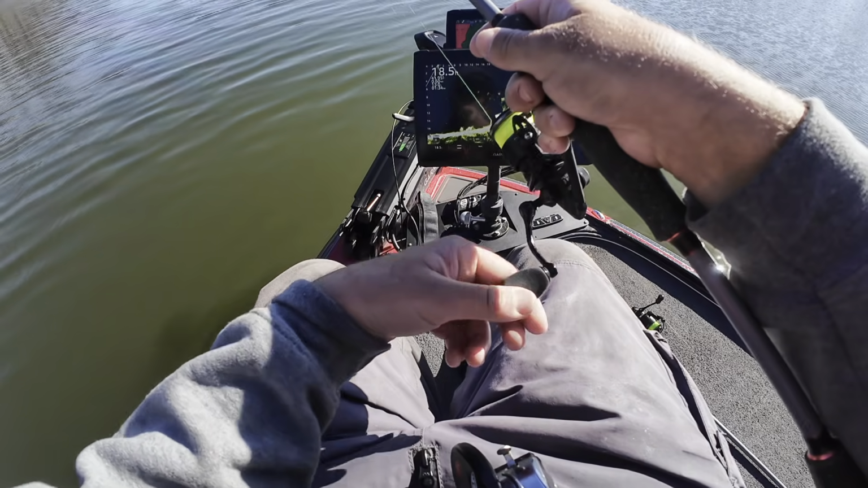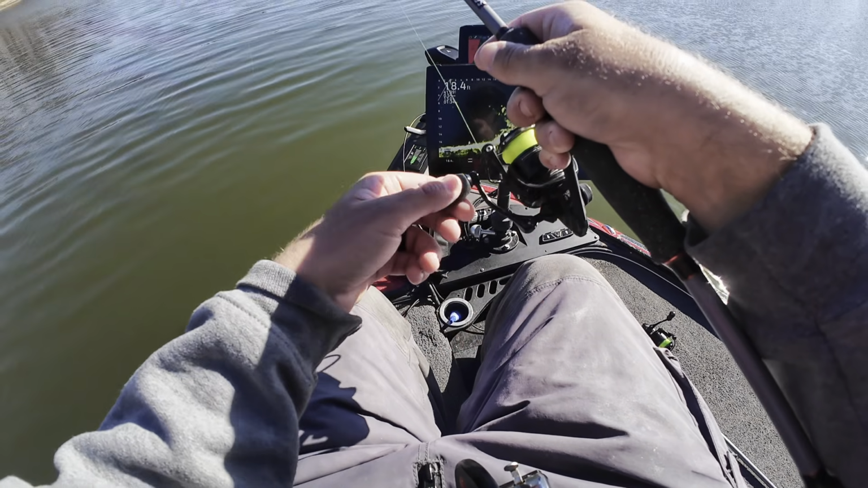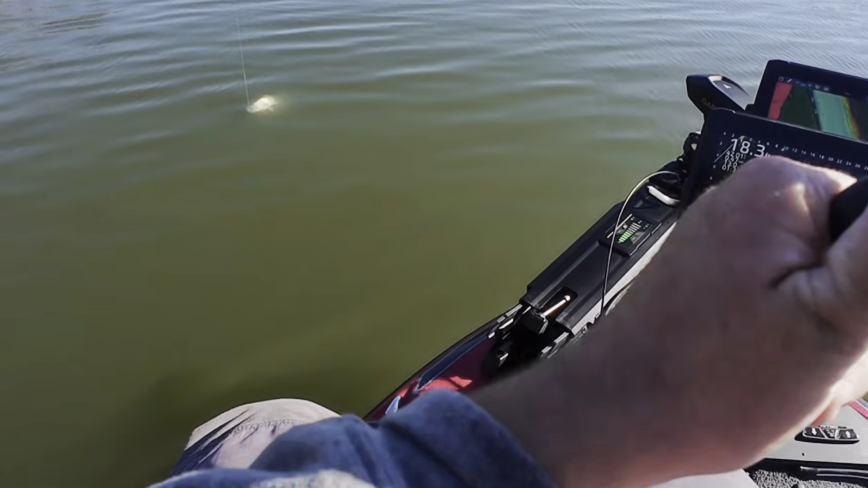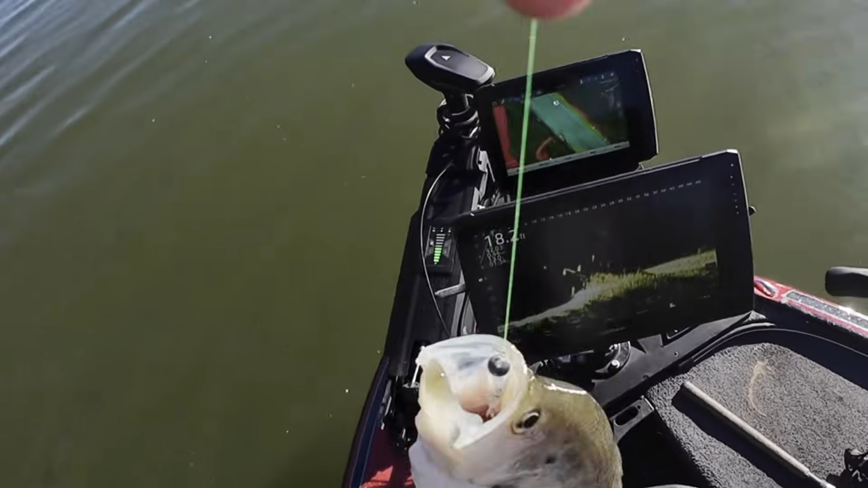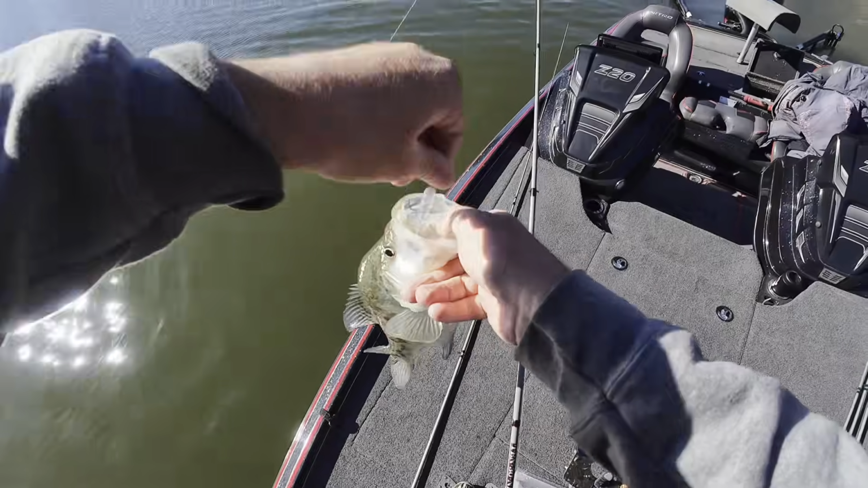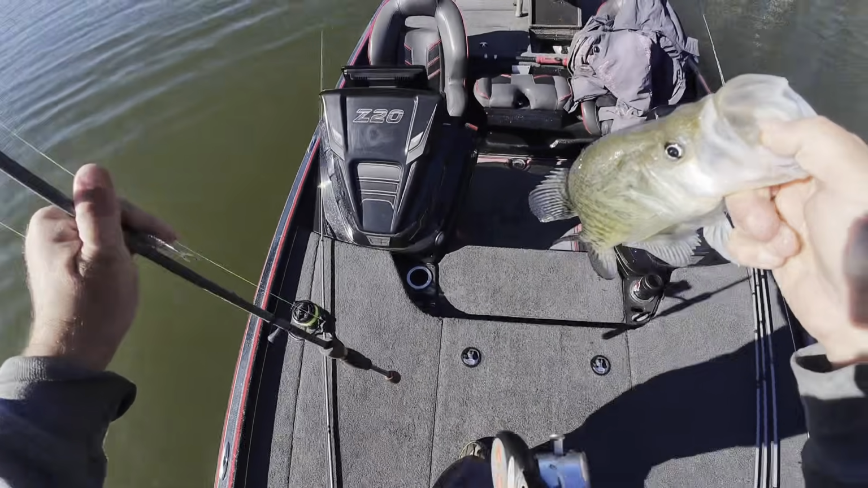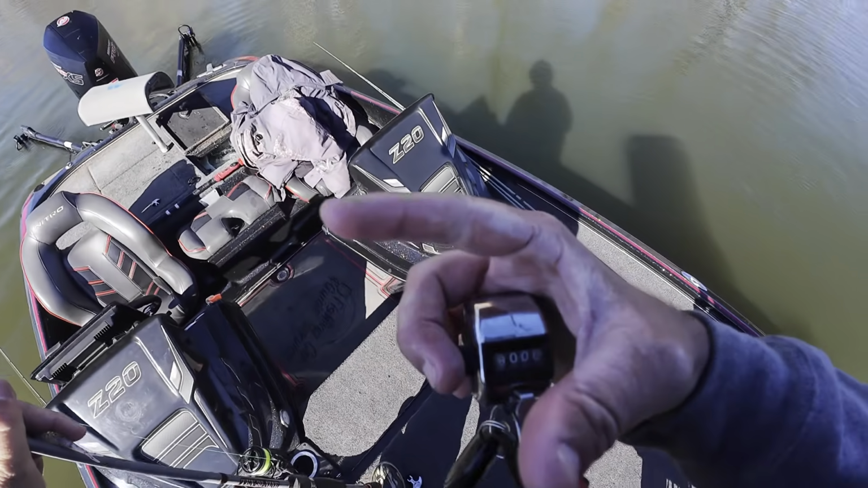There's a good one. Come on, one of you. There's one. That feels good. Oh yeah. That's a good one. Nice white. Good fish. Probably 13 and a half. Number 8. Click.